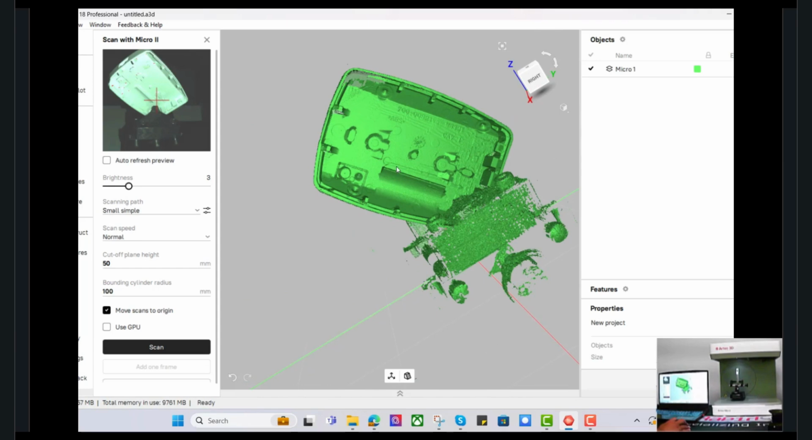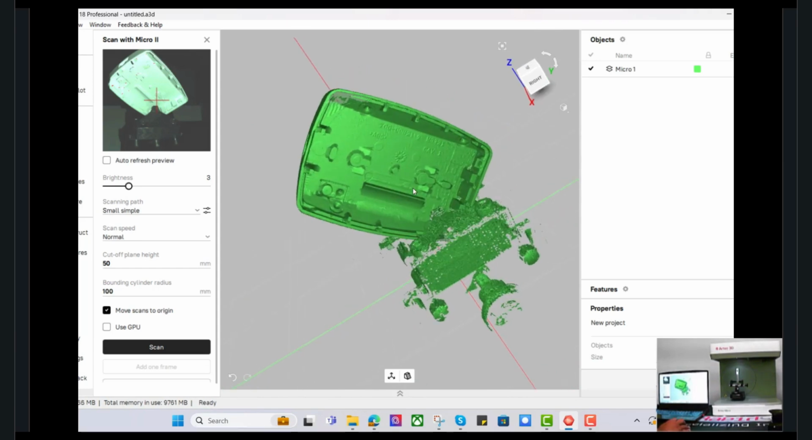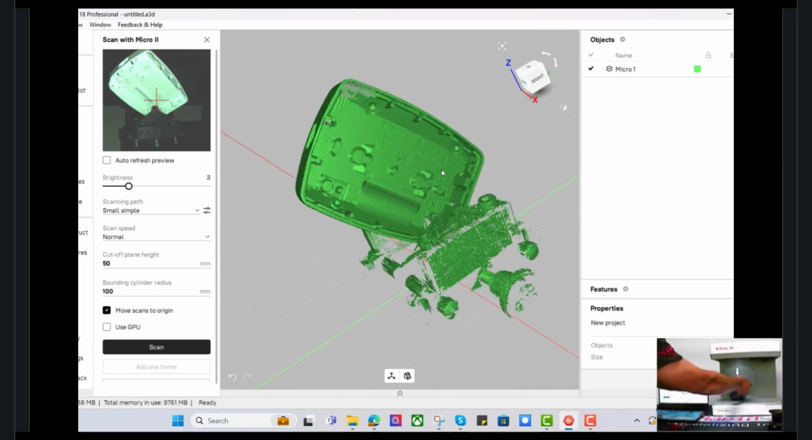But if necessary, because you're missing some area, it is very easy to flip the part over, grab the data from the other side, and then just rescan it and align the data together. It really just depends on your application and what areas you're looking to capture.